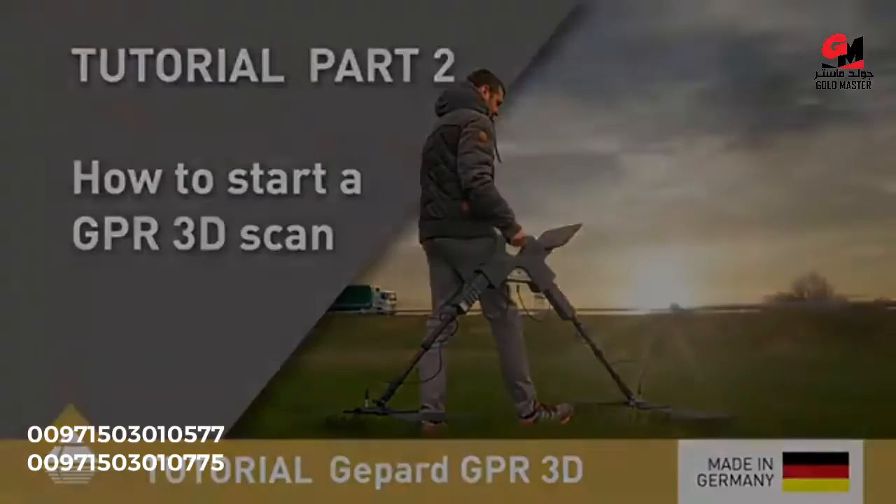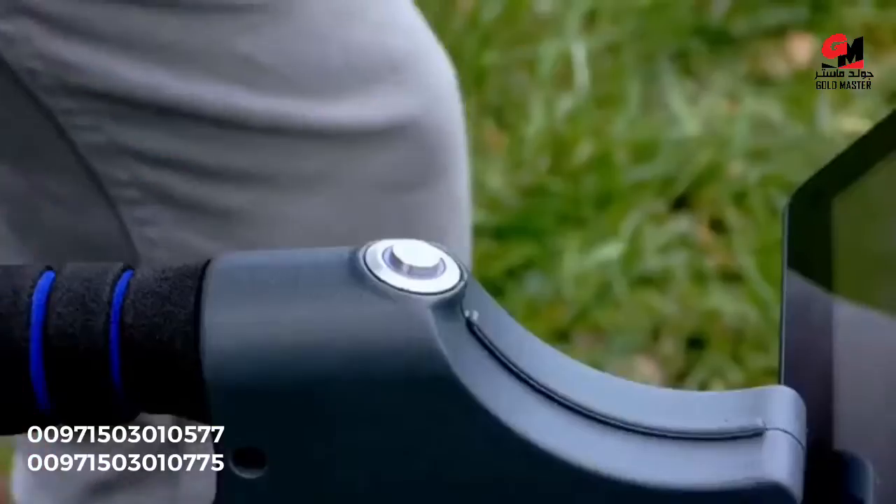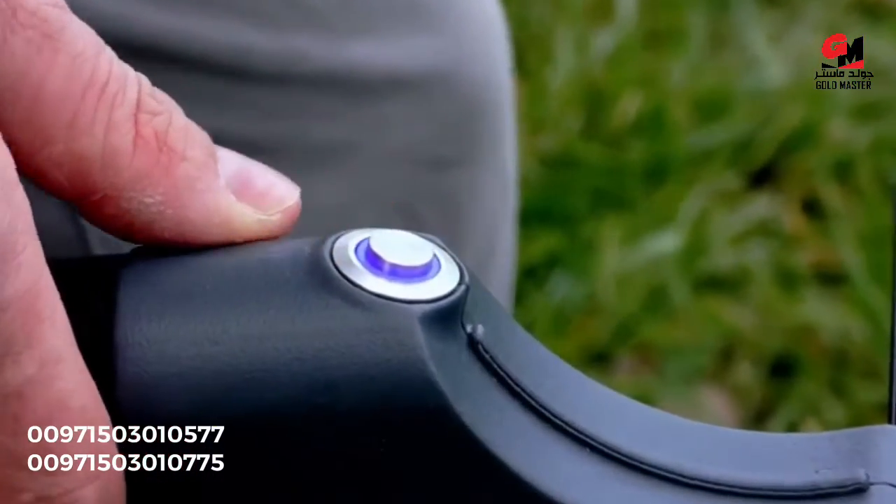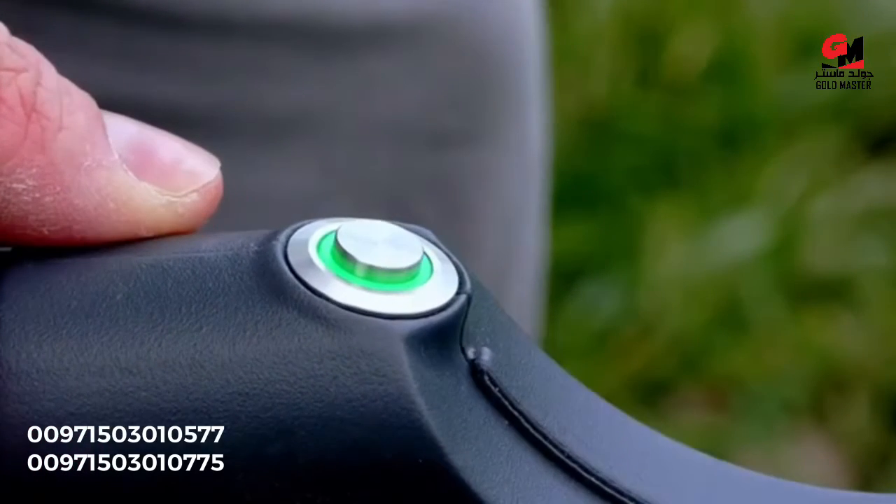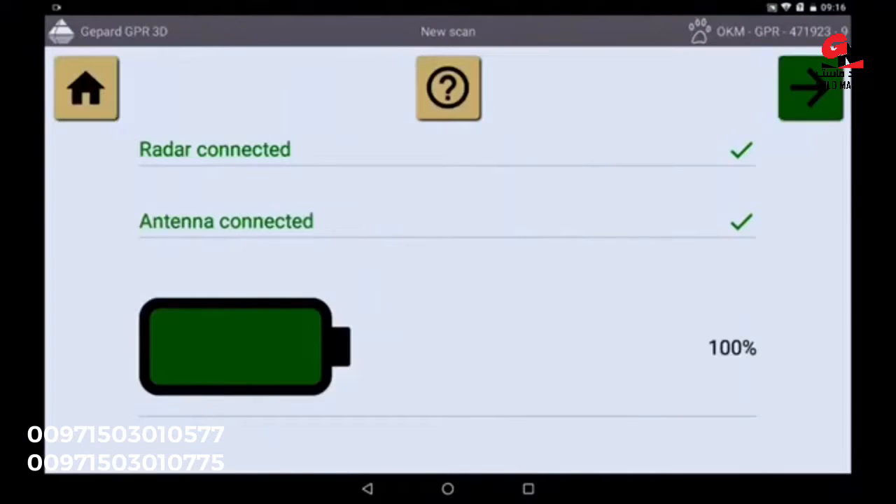To start your GPR measurement, you open the Okm Gepard app on the tablet and start your GPR with the power button. If the light is now constantly on, the connection to the tablet is established. You now open a new scan and see that the antennas and the radar are already connected.